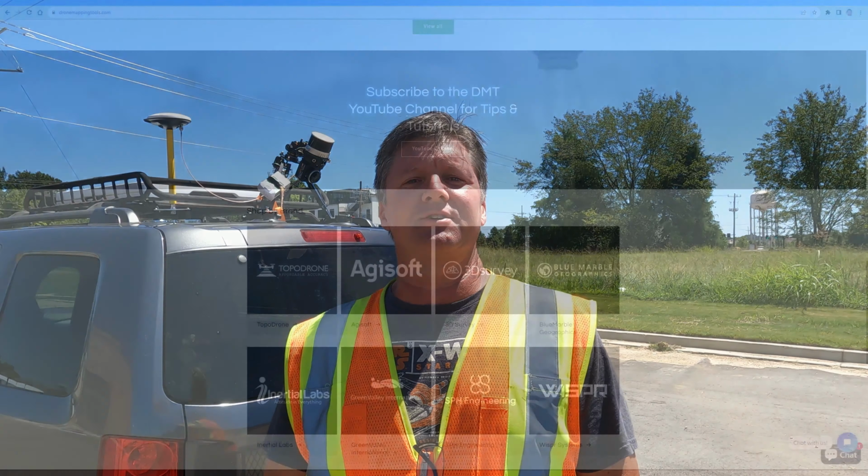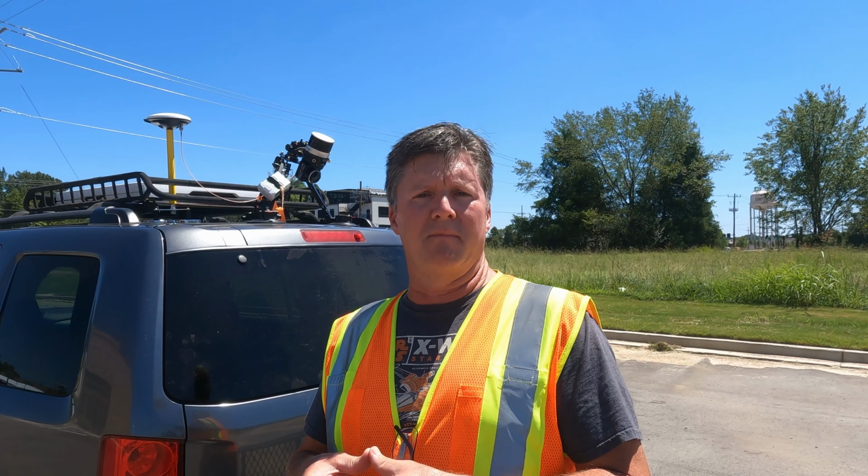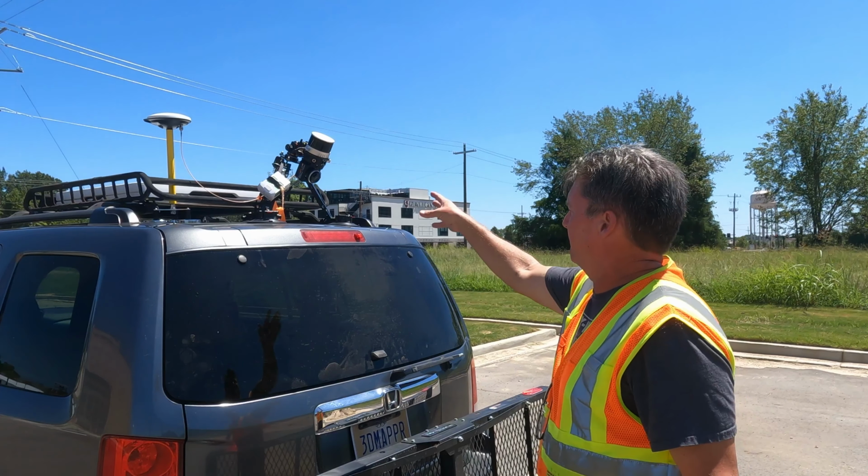Hey guys, Timmy D with DroneMappingTools.com, and in today's video I'm going to walk you through and show you what I've done to do a mobile LiDAR mission using the Resepi XT32, a very good LiDAR unit. You can see it mounted up on the back of my Pilot.